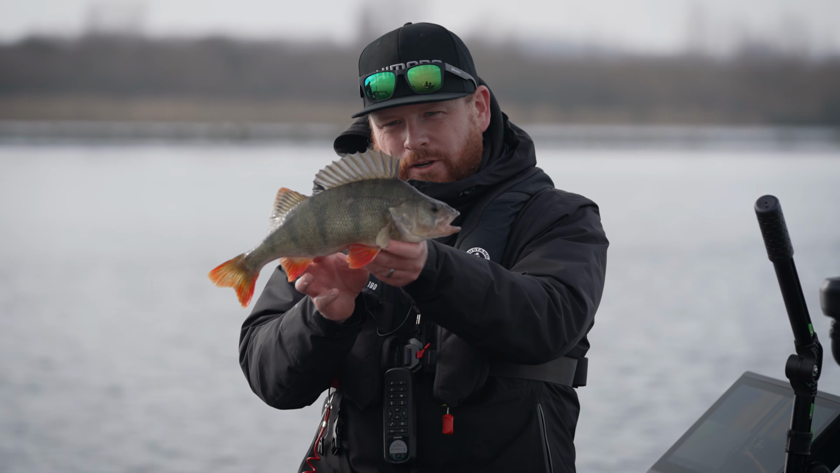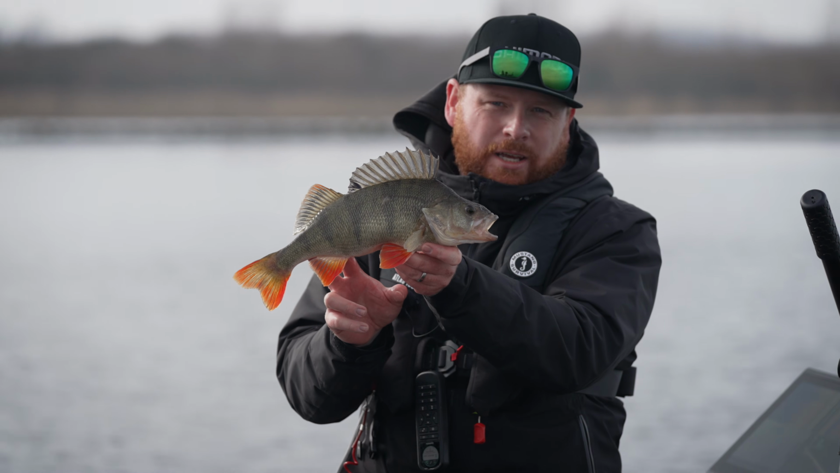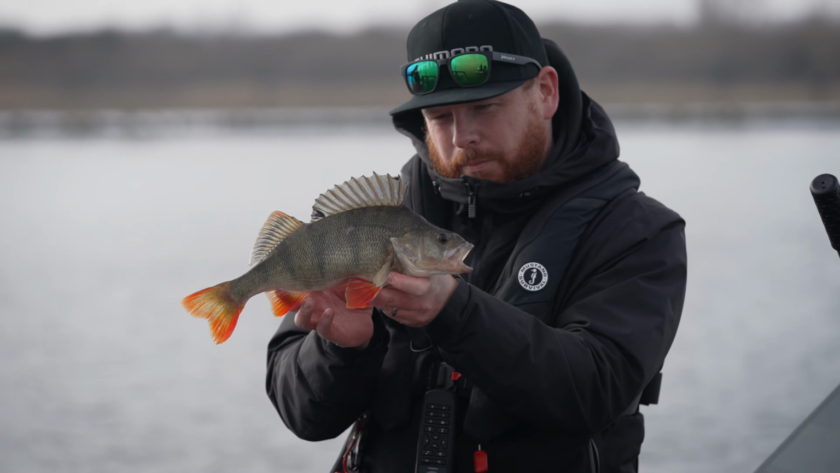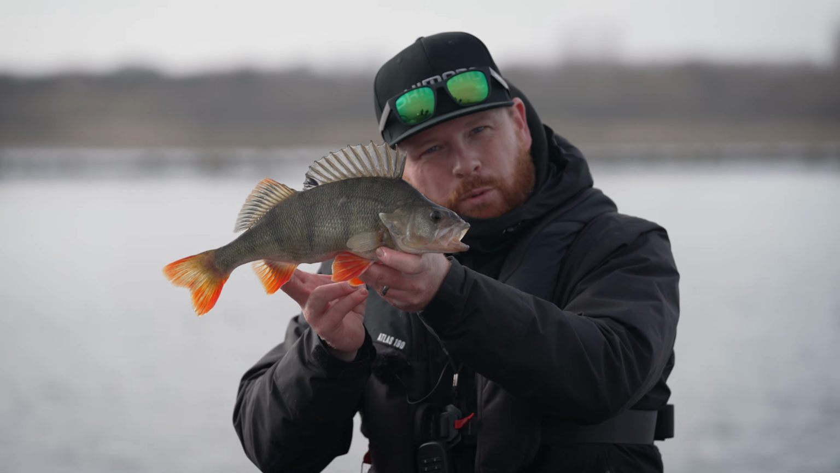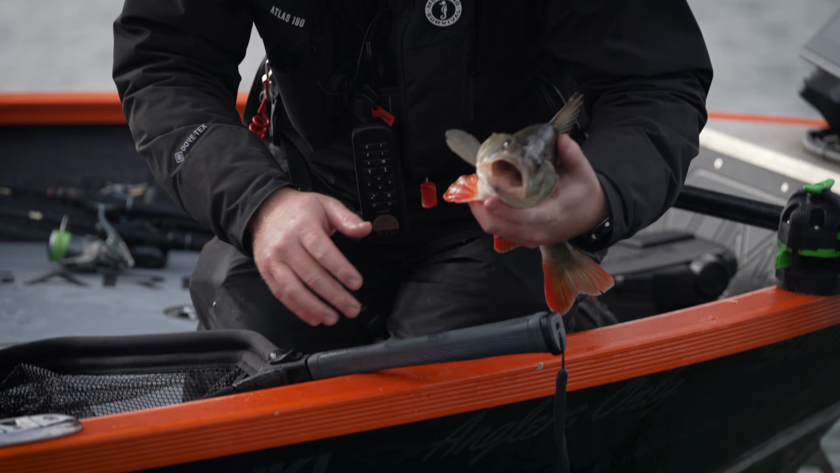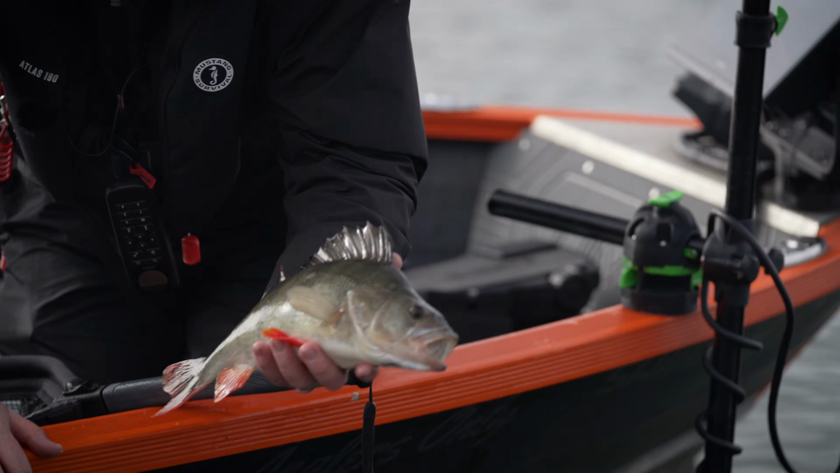So there we go, first decent one of the day for me. We're just picking them out on the live scope now. Hopefully we've unpicked a bit of a code, so let's get this one back and see if we can find a few more. I think we're going to move a bit further down the bank, see if we can find his mum.